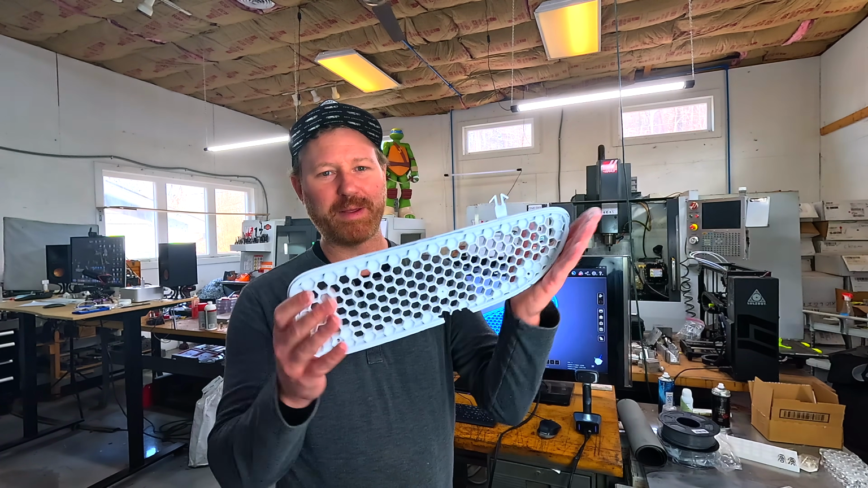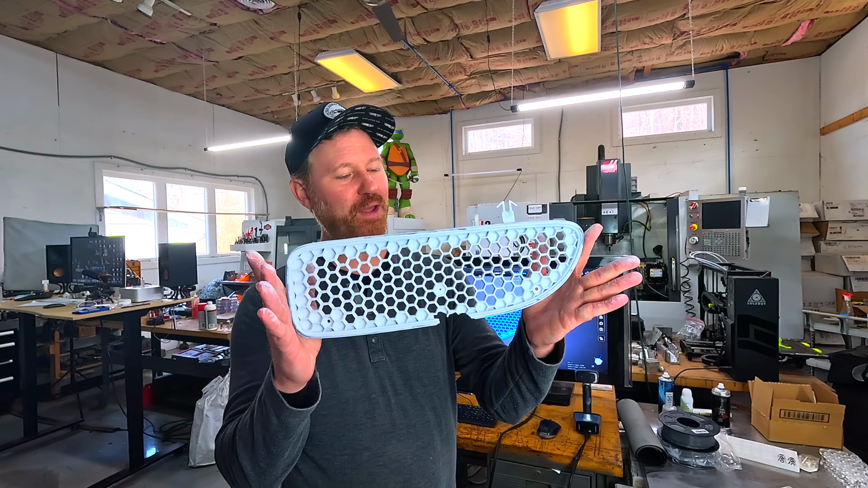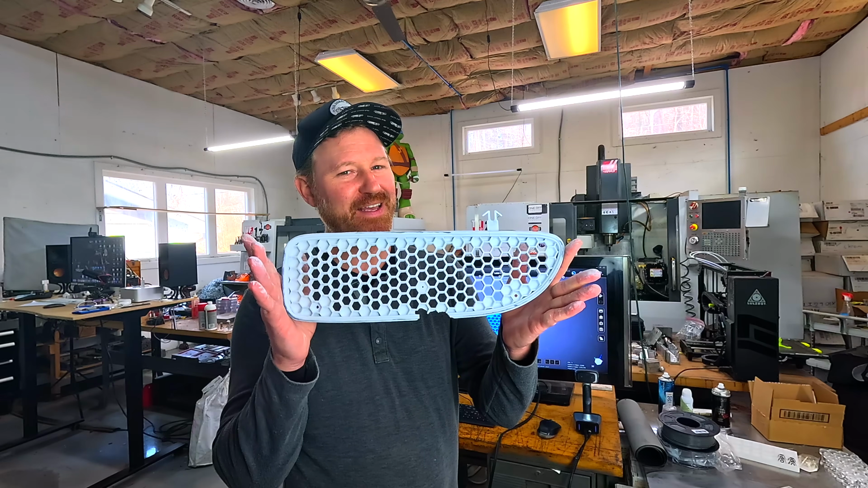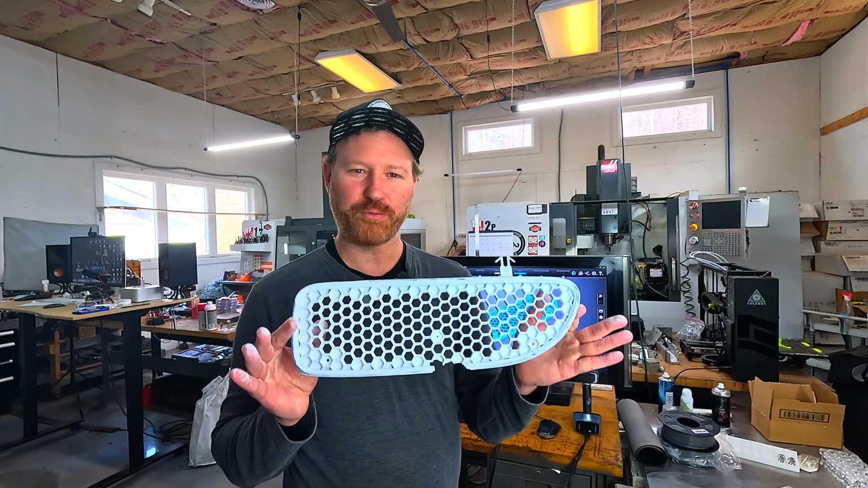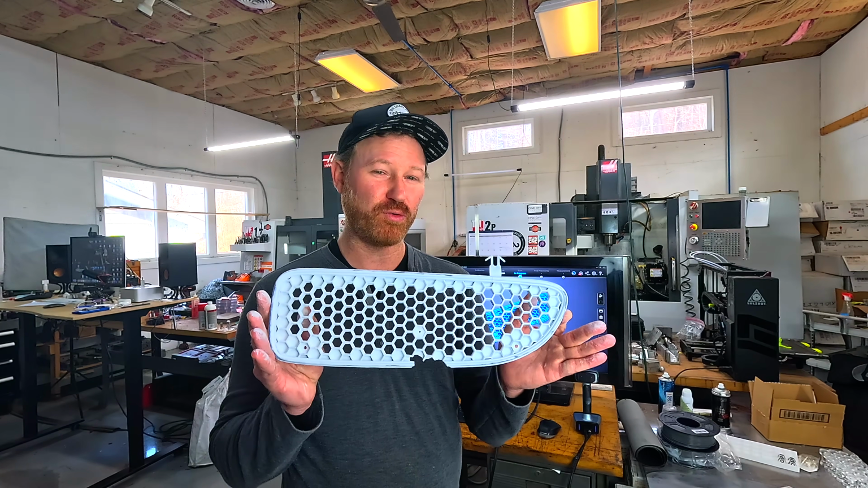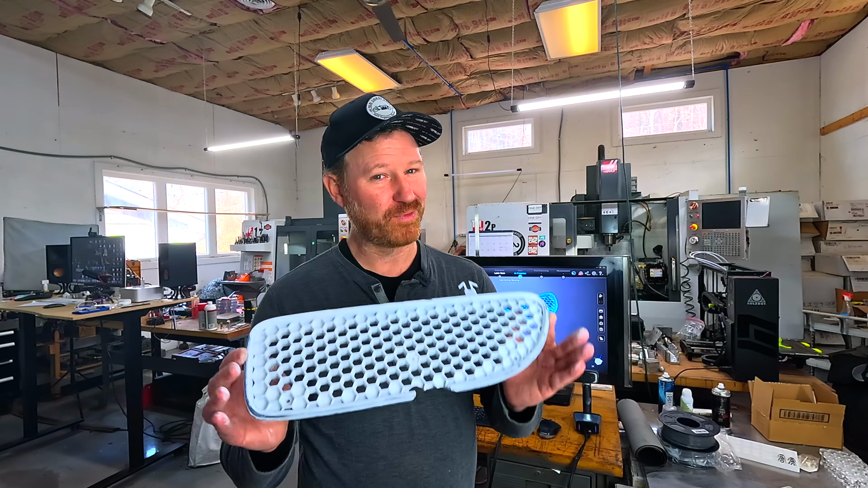Today we're going to be processing this part. One thing we don't want to do with it is 3D model it because it's just too complicated. So we're going to 3D scan this and show you how to go directly to 3D printing so you can make a duplicate part without all the work.